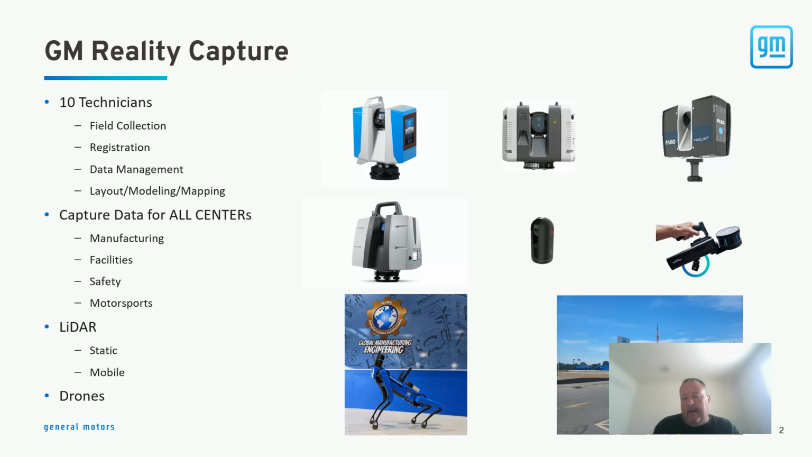Our primary platform for collection is obviously LiDAR. We have both static and mobile capabilities. As you can see from the images here on the screen, we're not tied to one vendor. We have a number of different scanners, a number of different types of scanners, and we like that. It gives us the flexibility to apply what we believe to be the correct hardware to a given task, and really helps us do the best work we can possibly do.